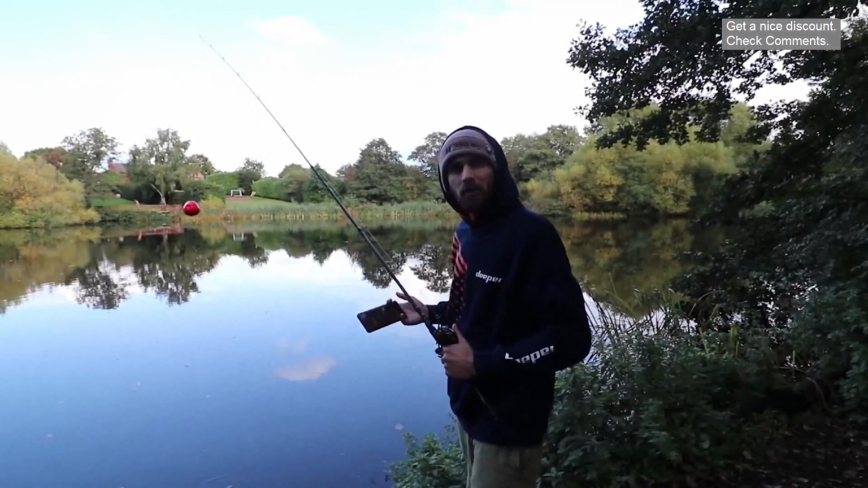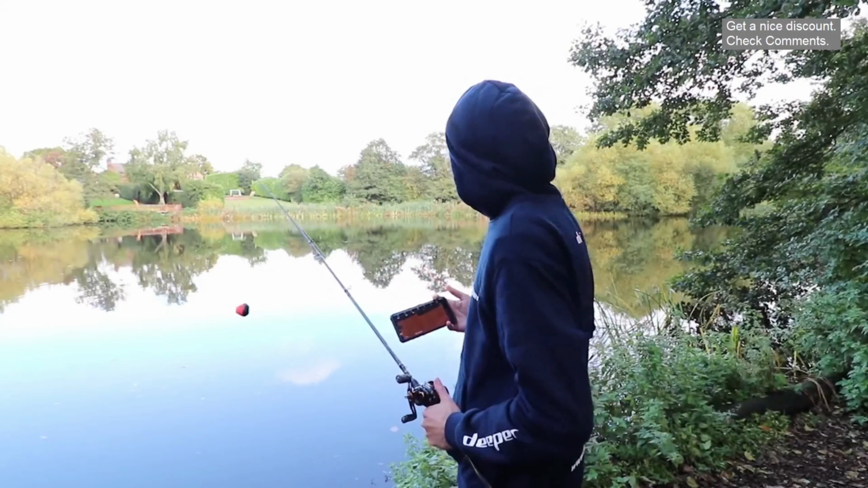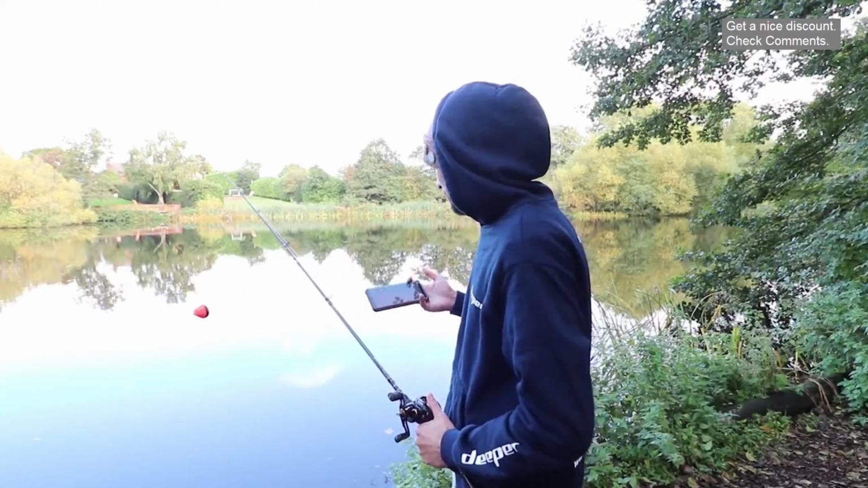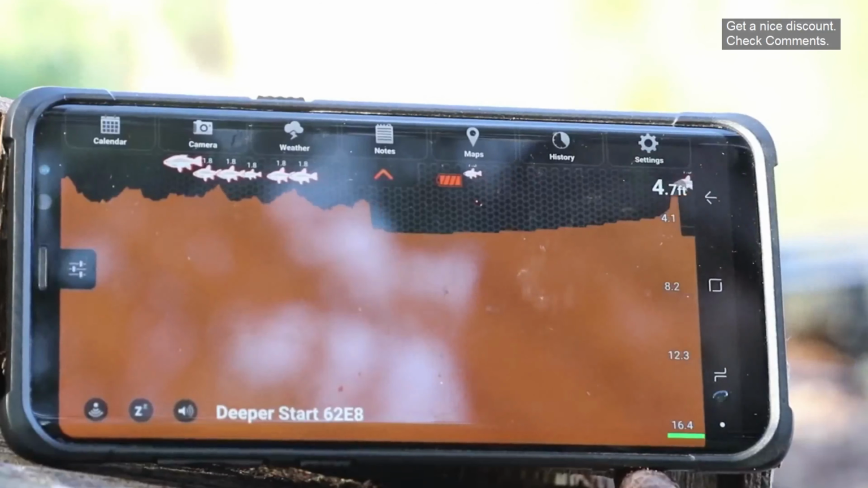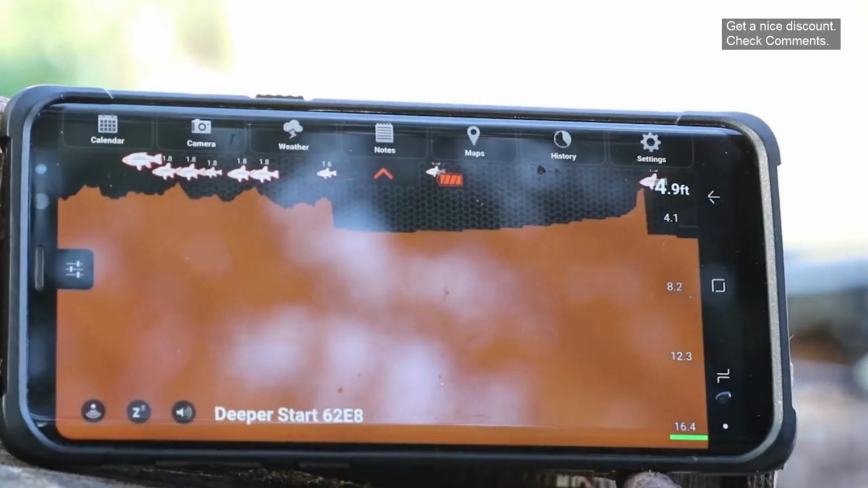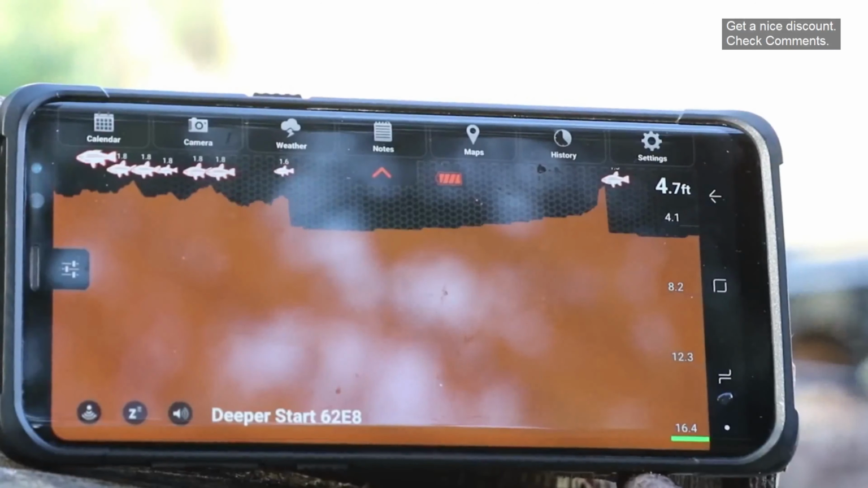I'm going to angle my phone screen so you can see it a little bit easier, and then you can have a look at exactly how it looks on the screen. And you never know, might have another cast to pick up another couple of fish. So there we go then, just cast out. As you can see already, it's picked up a fish straight away. Showing the depth there, the top right, 4.9 foot, 4.7 foot.